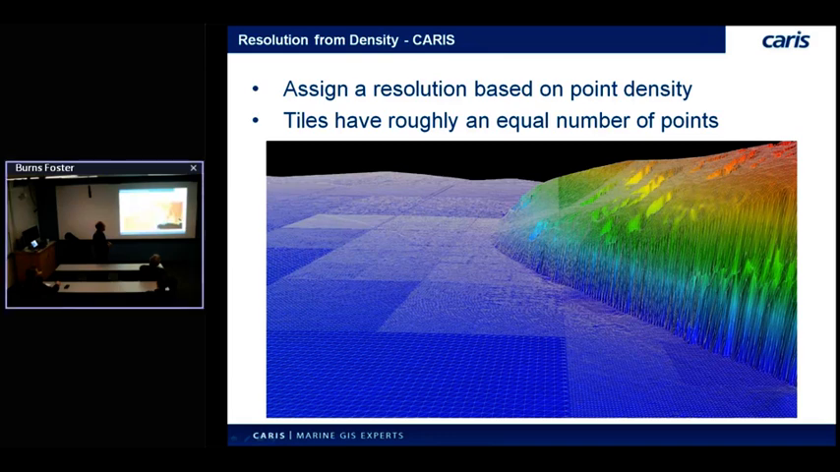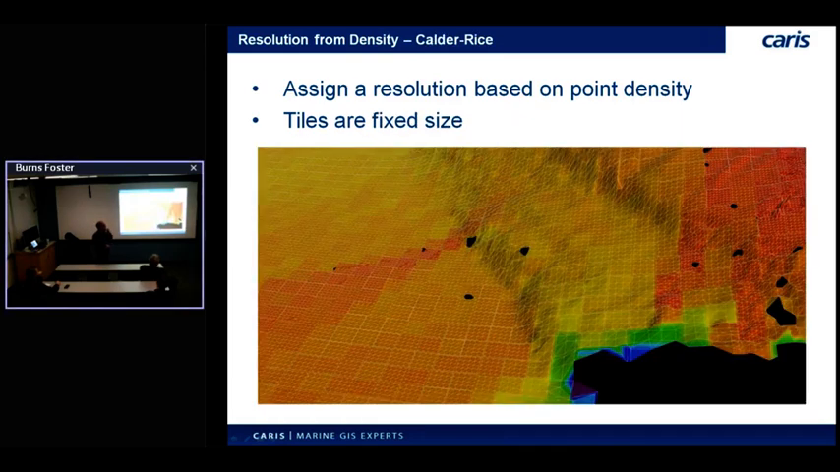Brian's method is very similar to our own. The only difference with his implementation is instead of a quad tree, he used fixed size tiles, which is effectively just a subset of the quad tree. So it mapped quite nicely into our own framework. But otherwise, again, he's doing a point density estimation. He's looking at the insonified area within the tile, coming up with the ideal resolution to meet your target point count per node.